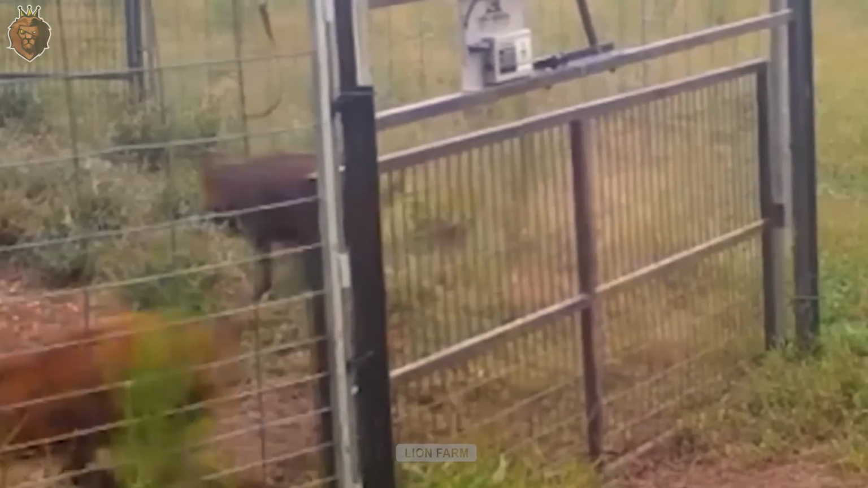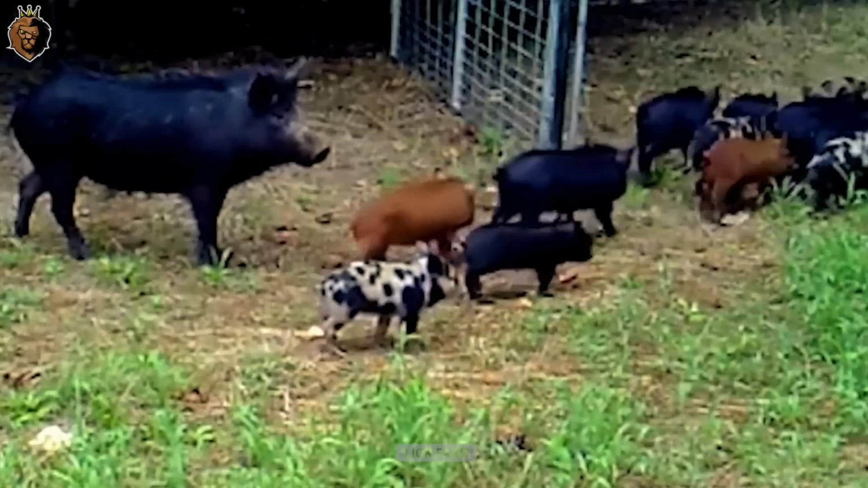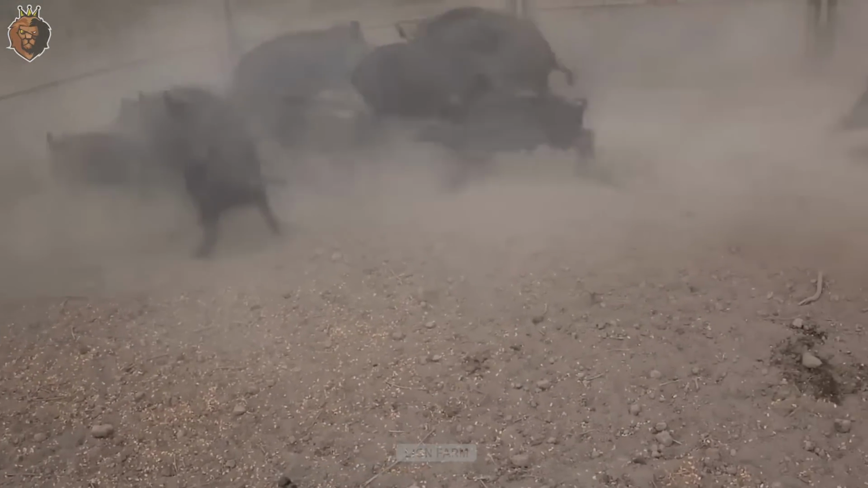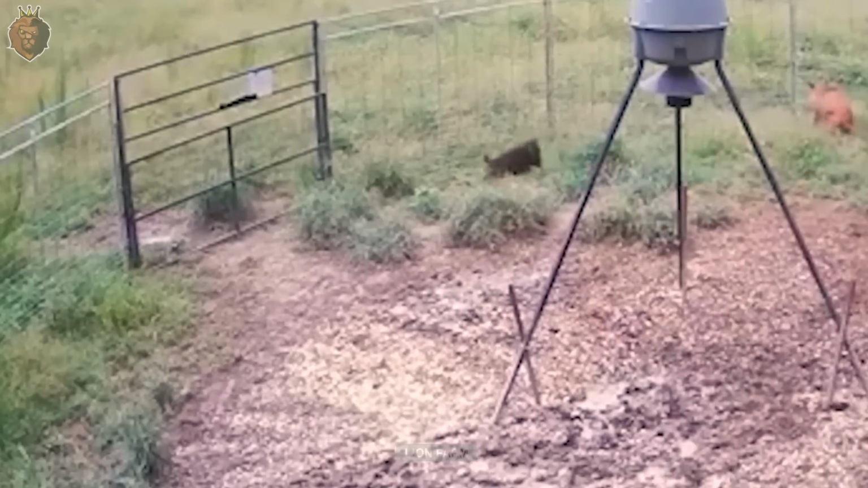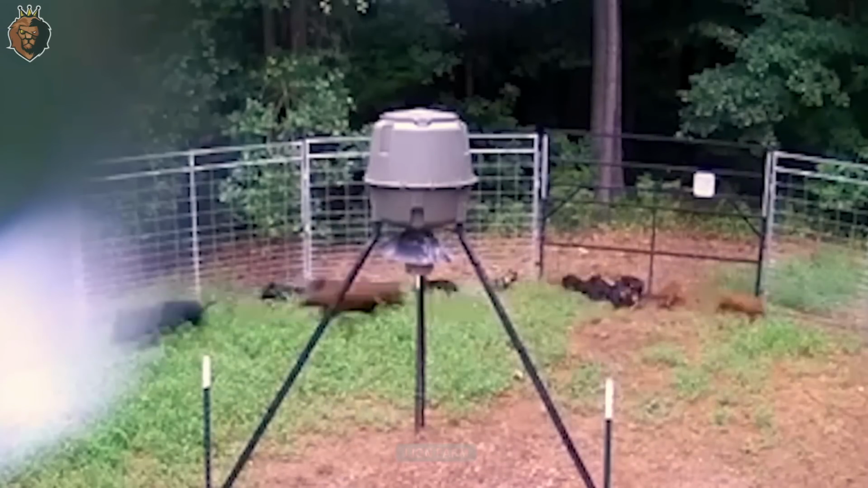Traps need to be at least 4 feet high to prevent boars from jumping out. The trapdoor should be remotely triggered rather than closed manually to increase the likelihood of catching the entire group rather than just a few. The materials used must be strong steel instead of weaker materials, as wild boars are extremely agile and can escape poorly reinforced traps.